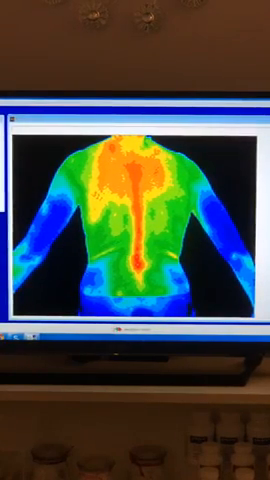Okay, you can turn around and face me. We're going to do your legs. So I'm going to do your thighs, your shins, and then your feet. I want to do the fronts, the backs, and then when you get to the side, a little bit of a lunge like that. Okay. So put your hands up on your waist just for the first image. I can't see it after that.